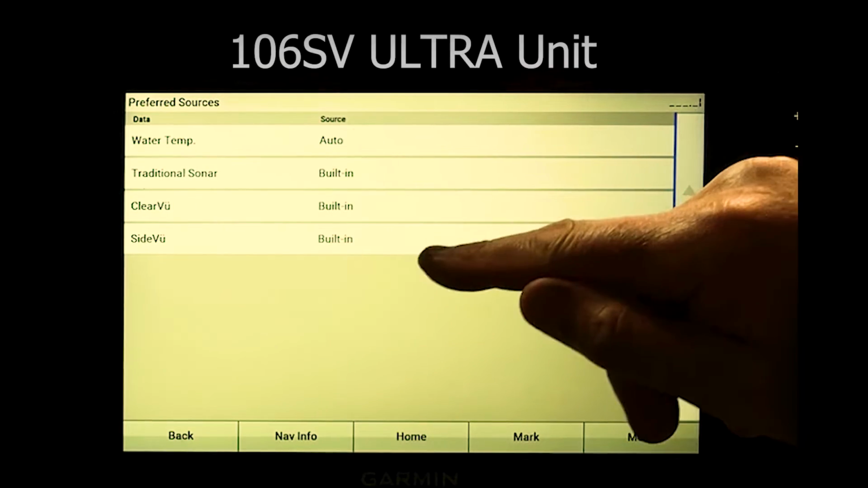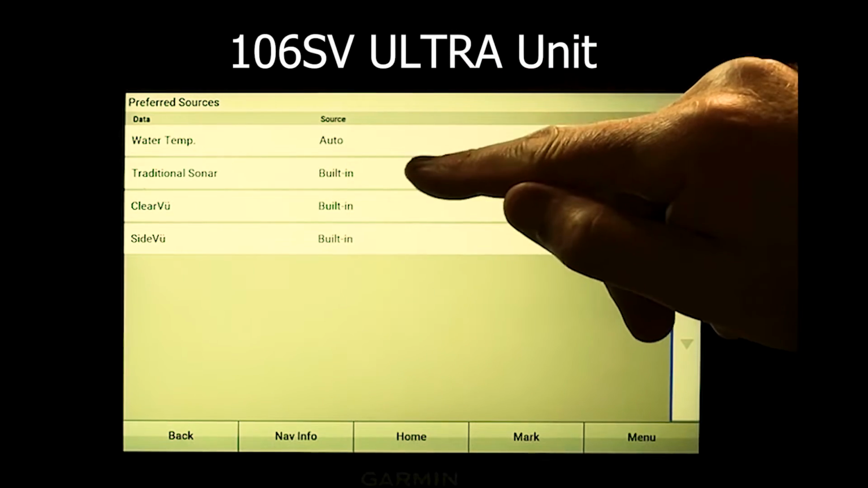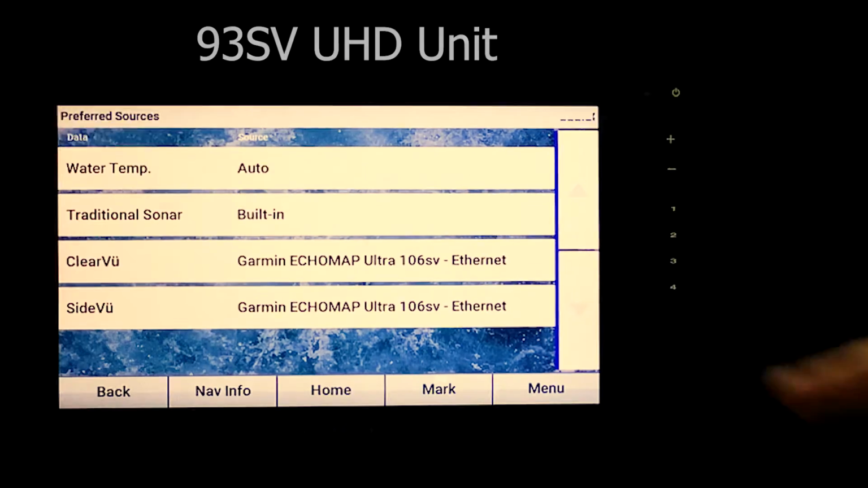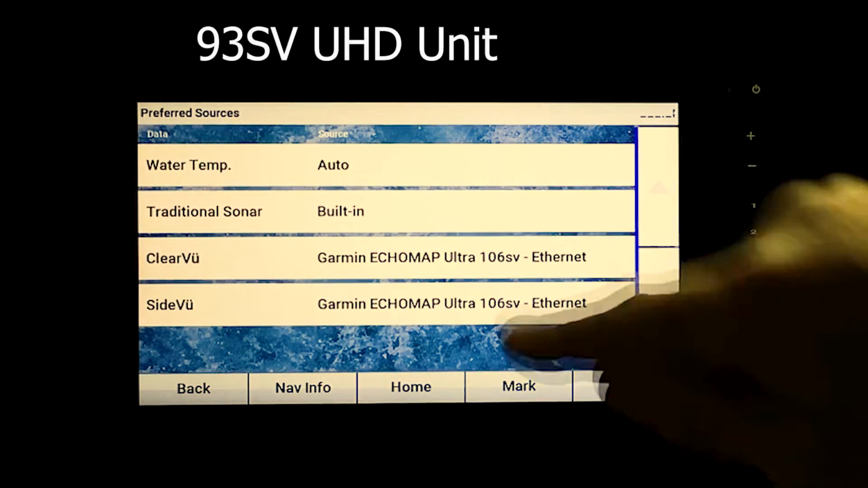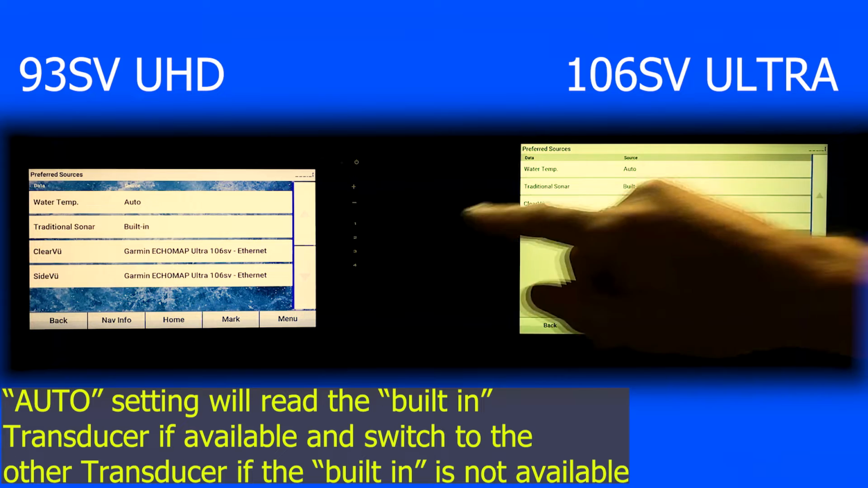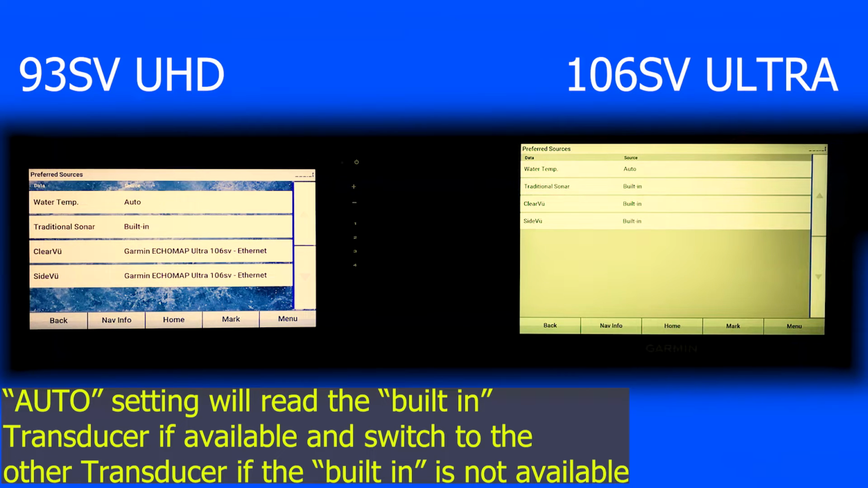So on the 106 SV, you can see I'm going to read everything on this is all in the built-in. When it says built-in, that means the transducer that's plugged into the back of the unit. Now I am going to read my traditional off the built-in here. So basically, the preferred sources is where you can mix and match your transducers off of each unit when they're plugged in. Now, if you don't have them networked together with the Ethernet cord, you can't do this. They won't do it over Wi-Fi.